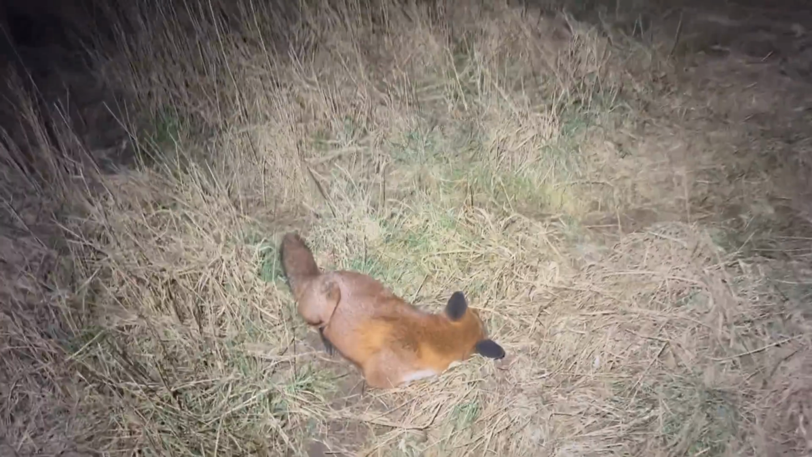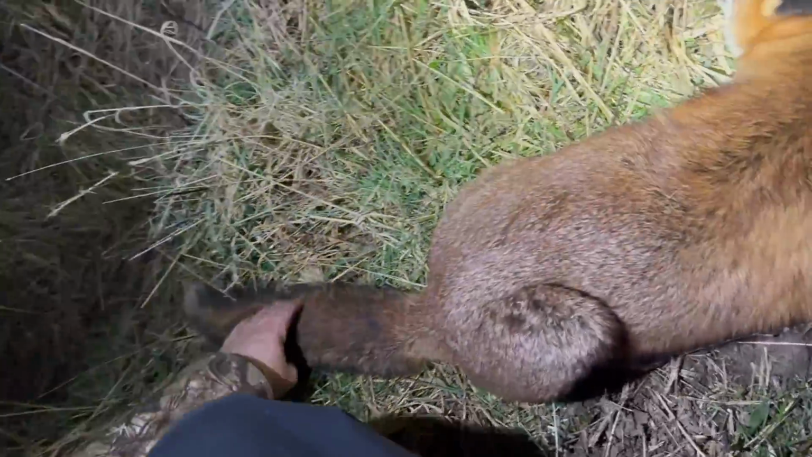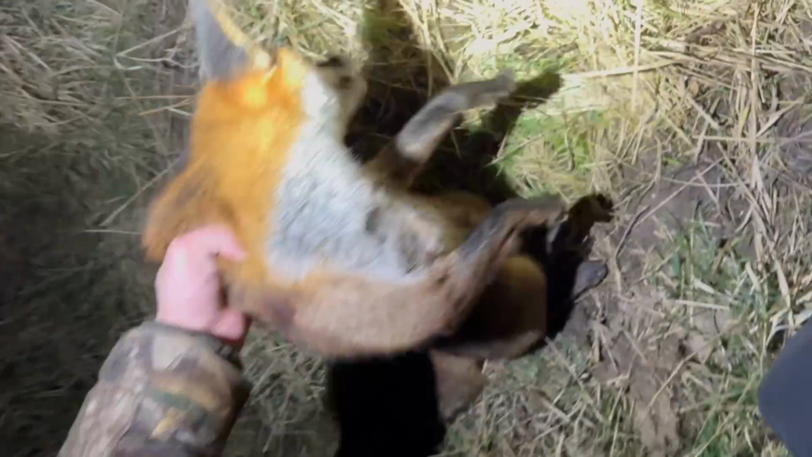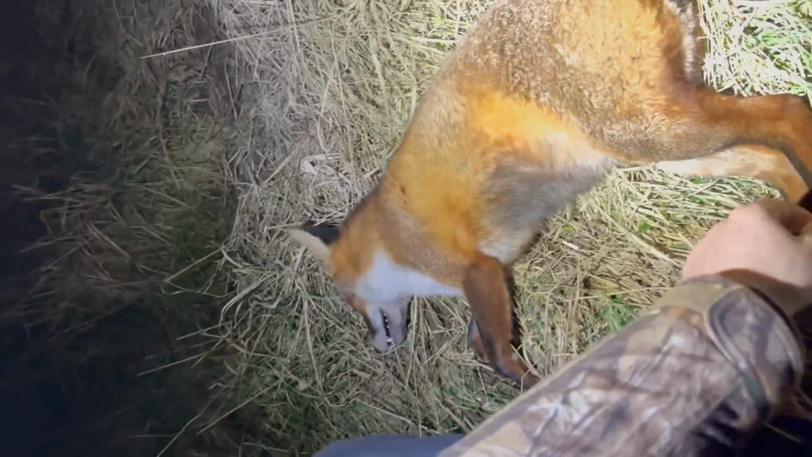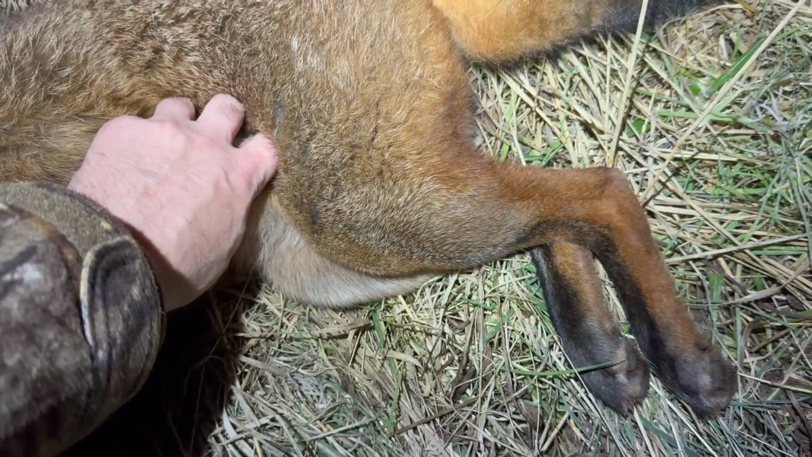So, bosh. Pregnant vixen. Yeah, 100%. I'd say we've got an earth in there somewhere.